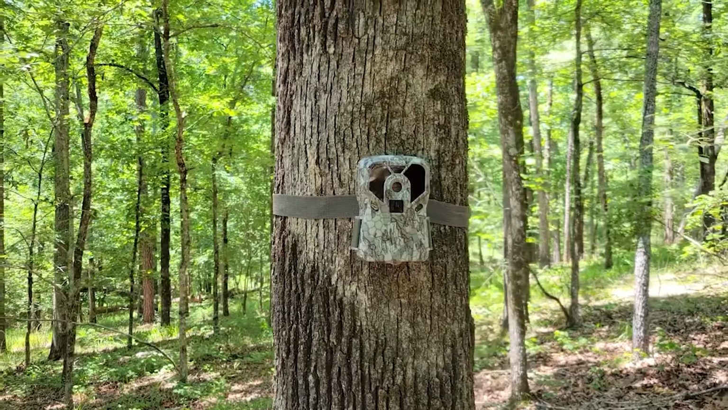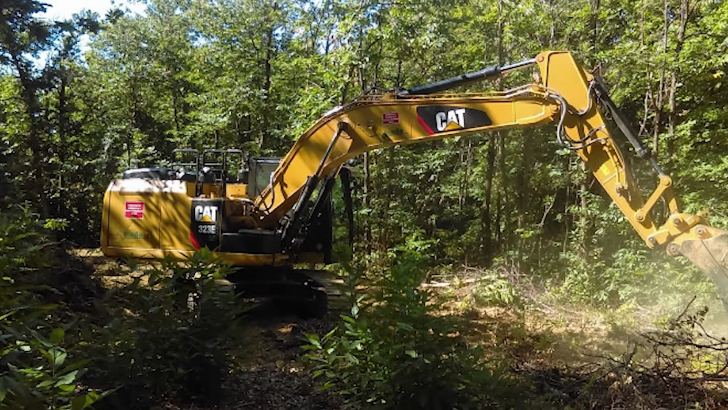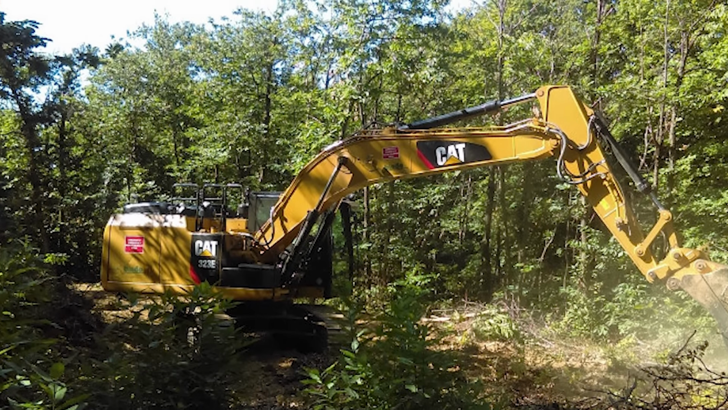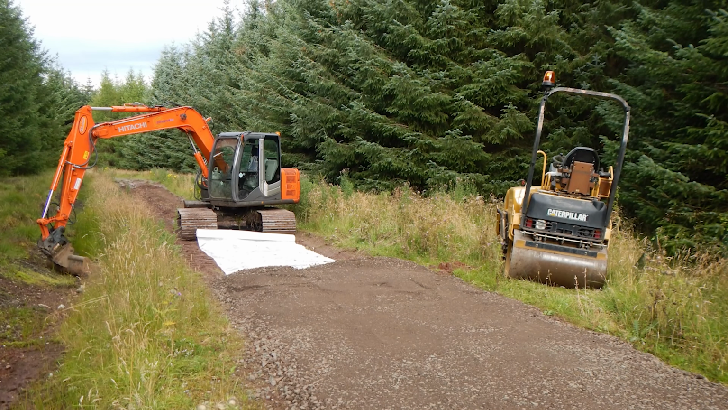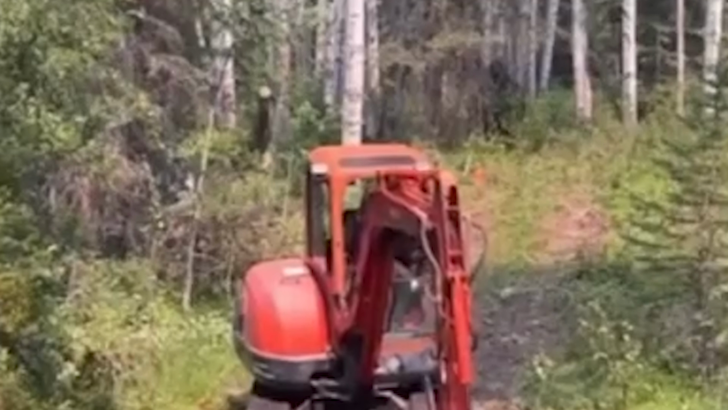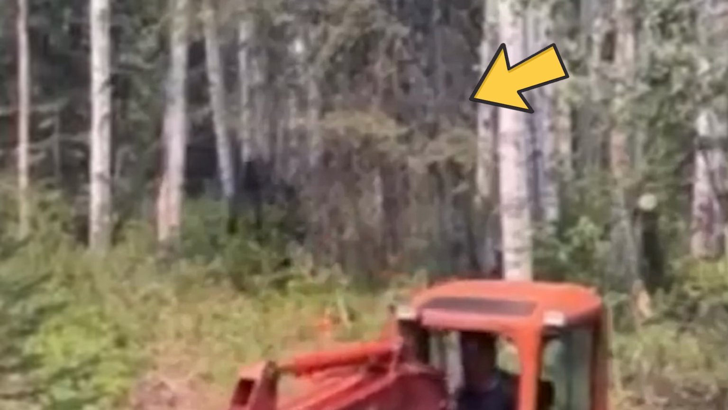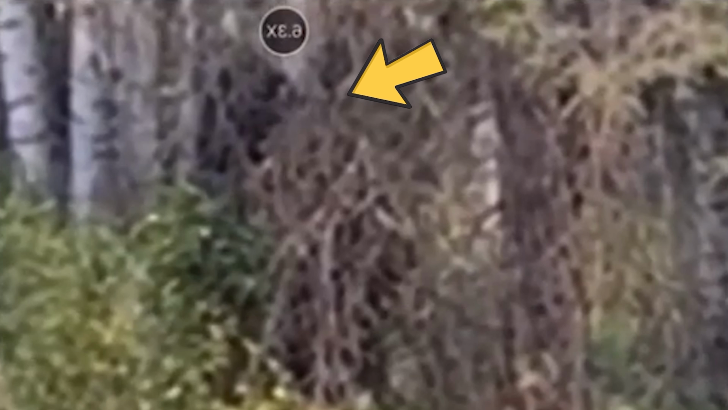Bigfoot spotted on construction site. In the depths of wilderness, a trail camera has captured footage of a mysterious creature lurking in the background as a construction worker operates a backhoe in a forest. The video, uploaded to TikTok on October 26th, has left viewers baffled and sparked intense debate. The creature, estimated to be at least 9 feet tall, appears to be watching the worker with interest, seemingly fascinated by the construction equipment. While some believe this could be evidence of the elusive Bigfoot, others are skeptical, suggesting it might be a person in a costume. However, the creature's towering height and imposing presence make this explanation unlikely.